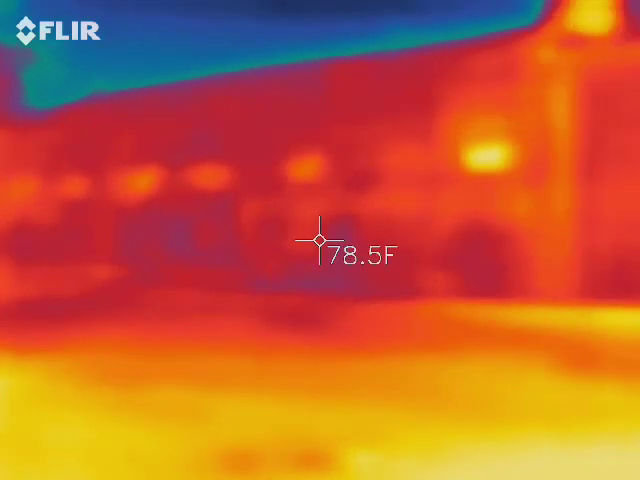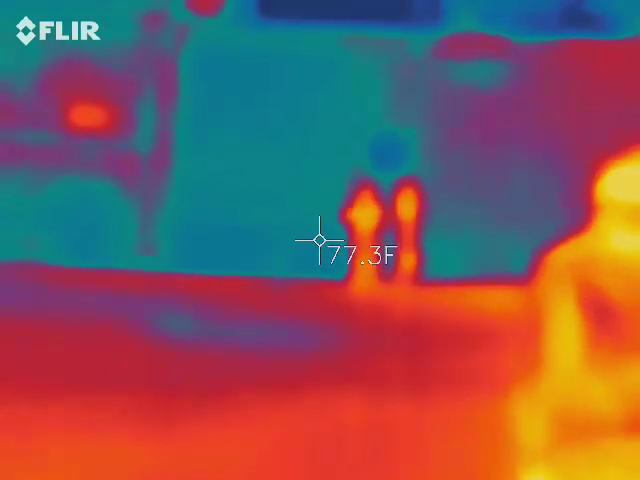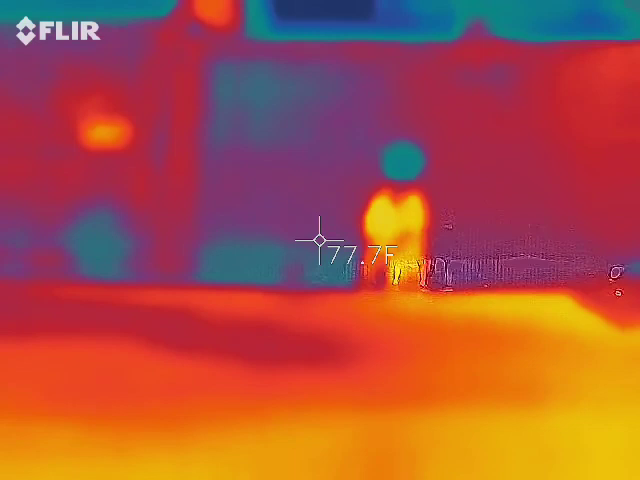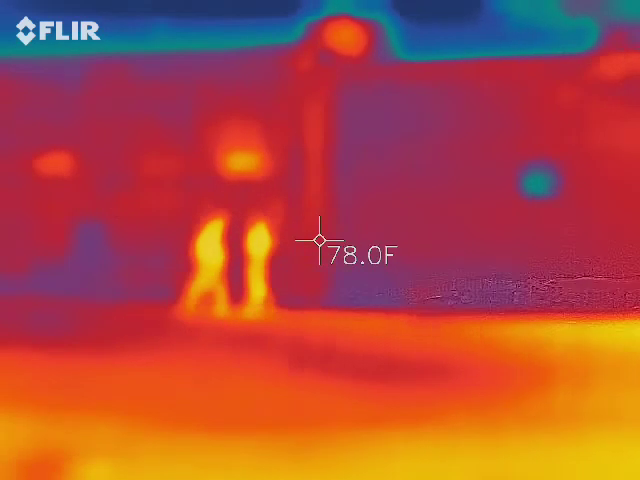It also cannot see through glass, so you're not going to be able to look inside buildings or do anything like that. It's literally only looking at temperature. To help you see in 3D, it may put white outlines where it thinks an object is. So if we get something blue that goes across like that, obviously it's going to try to put a white